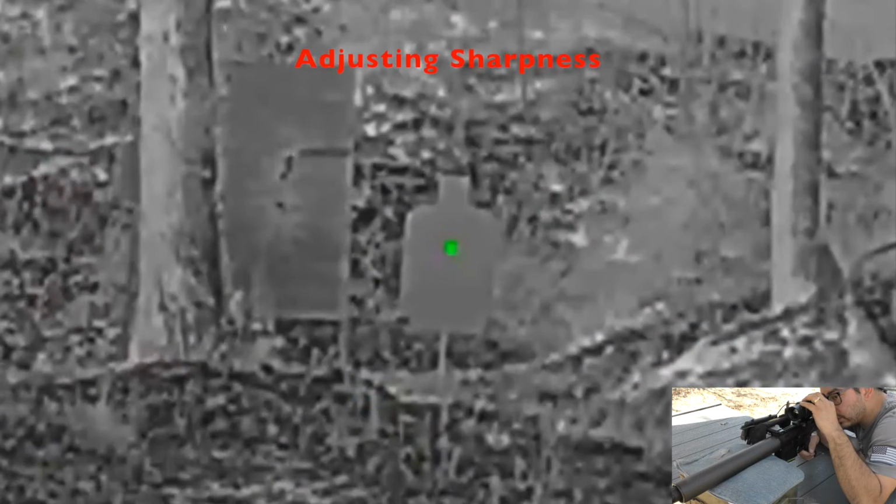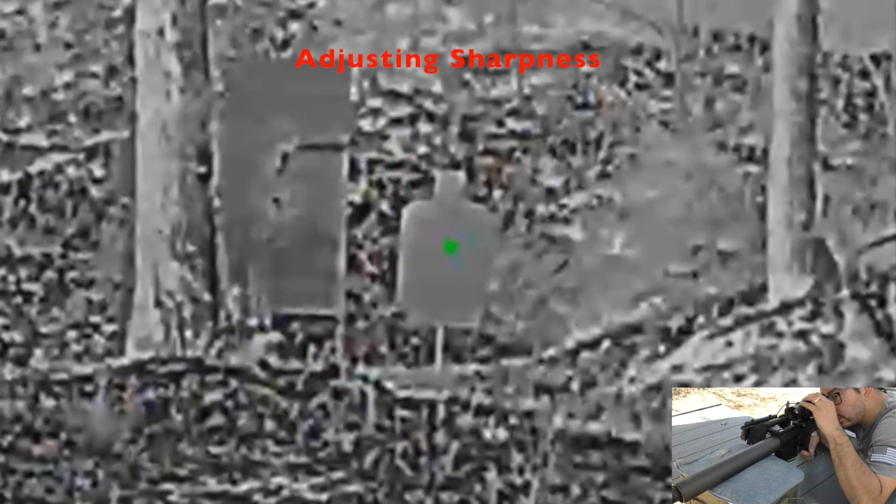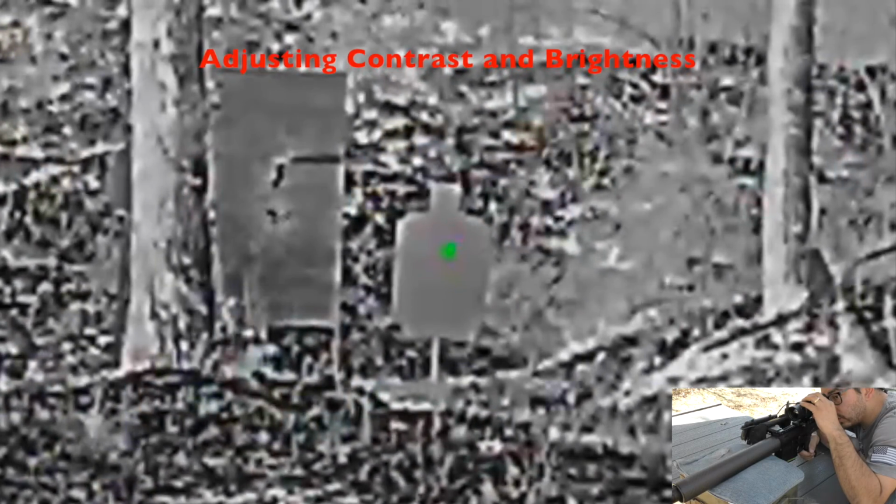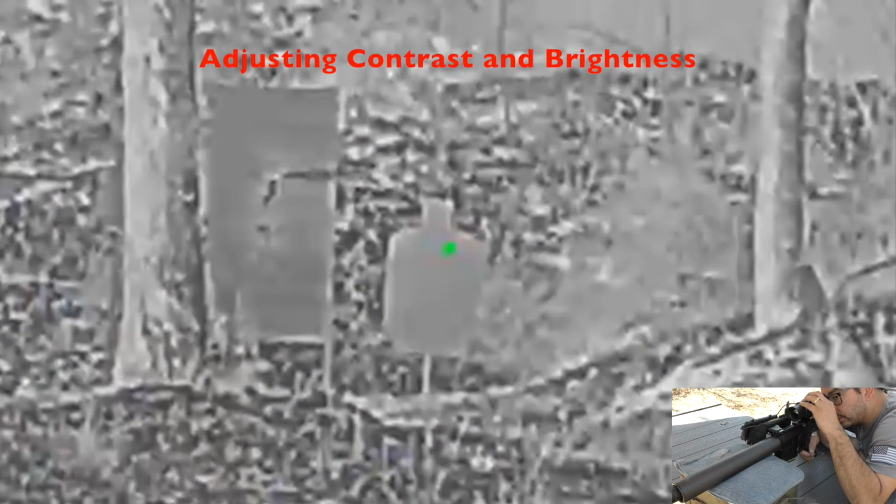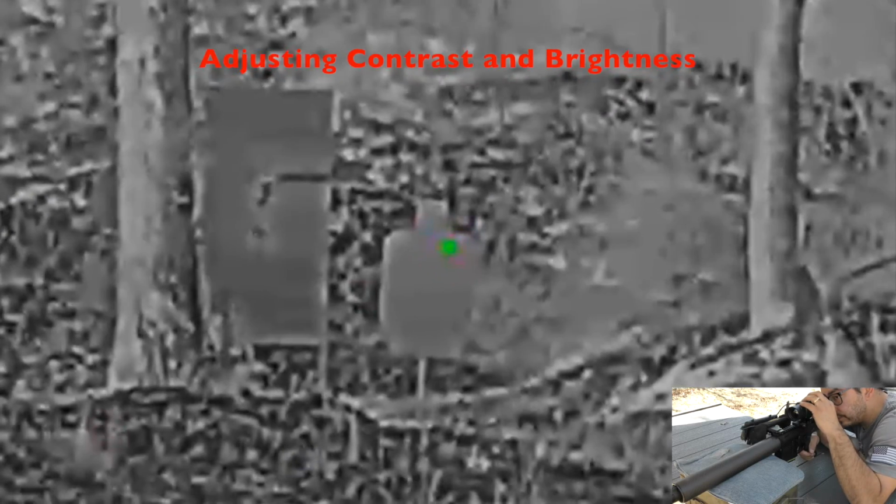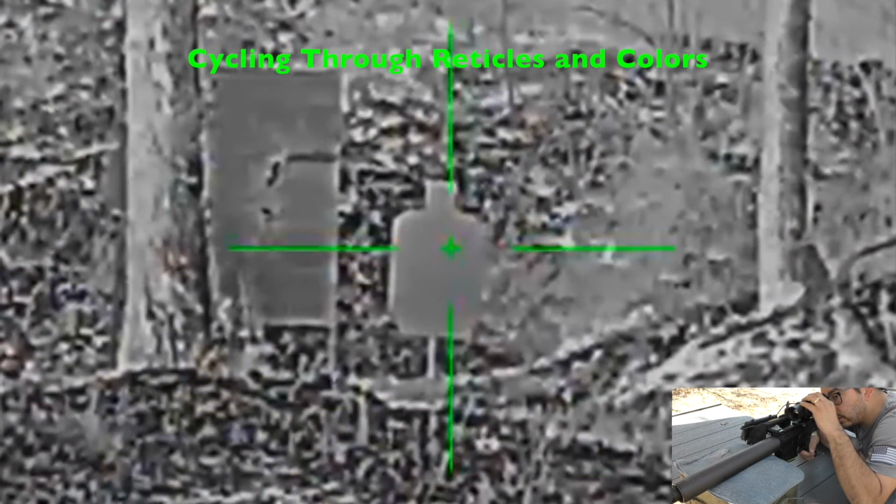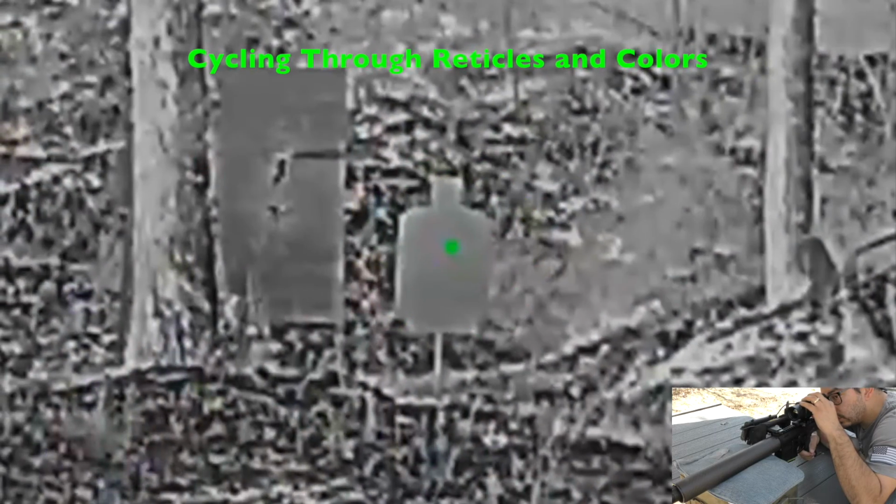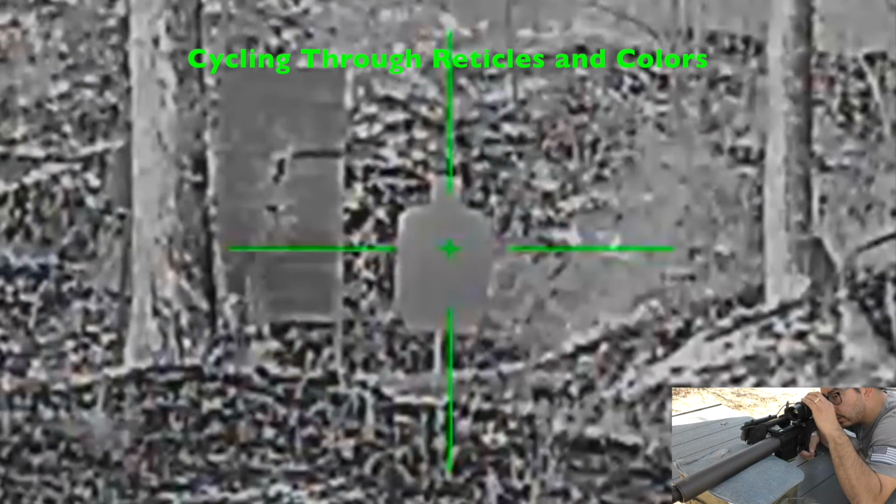4 different sharpness levels. I think I prefer the first sharpness. And as I said, you have user adjustable contrast and brightness. I think that looks appealing. And then 8 different reticles. I think I'll go with this one today in 4 different colors.